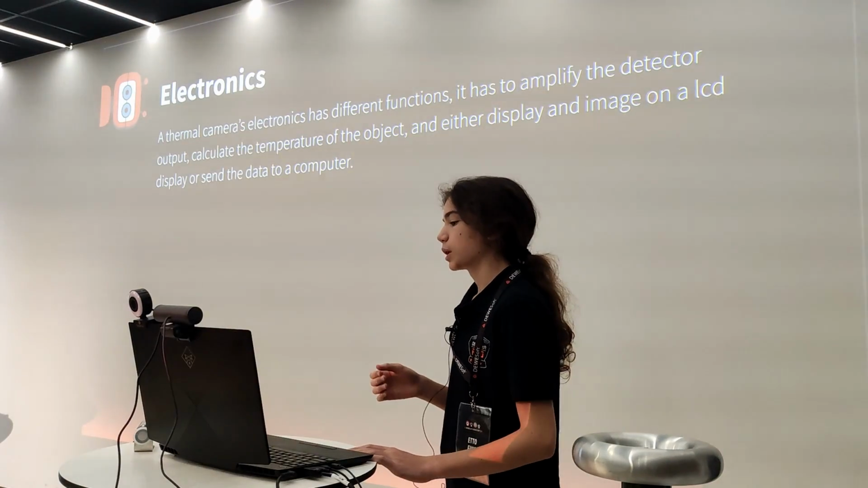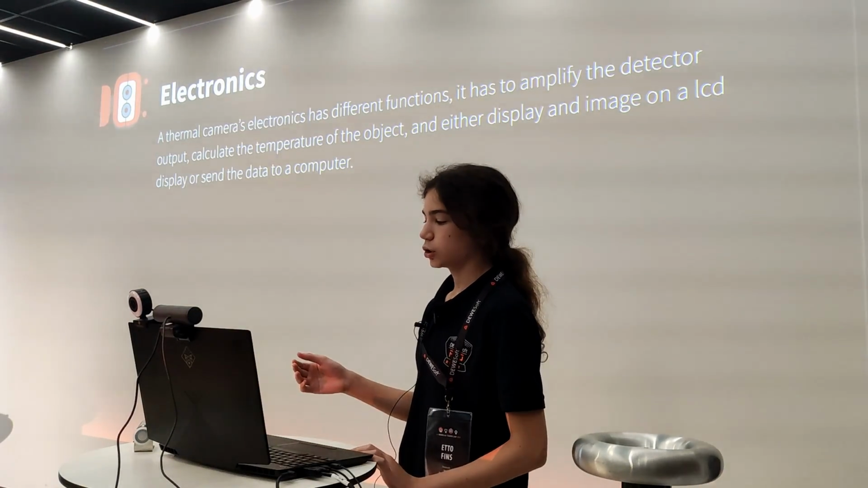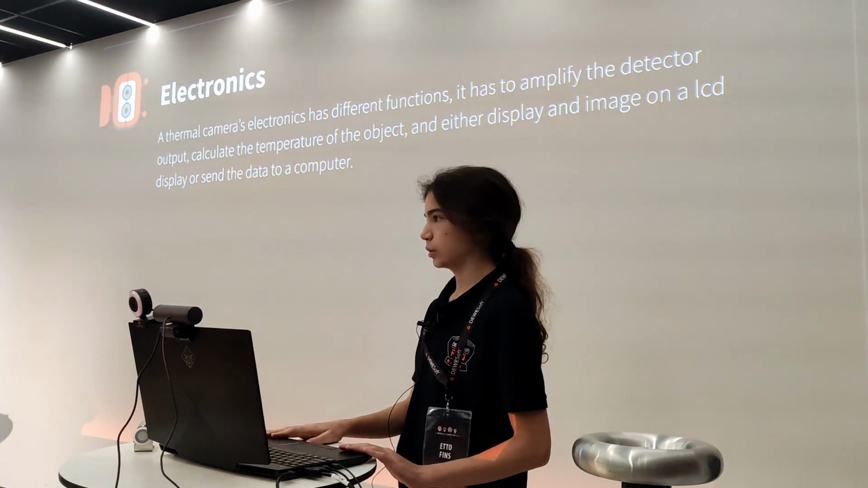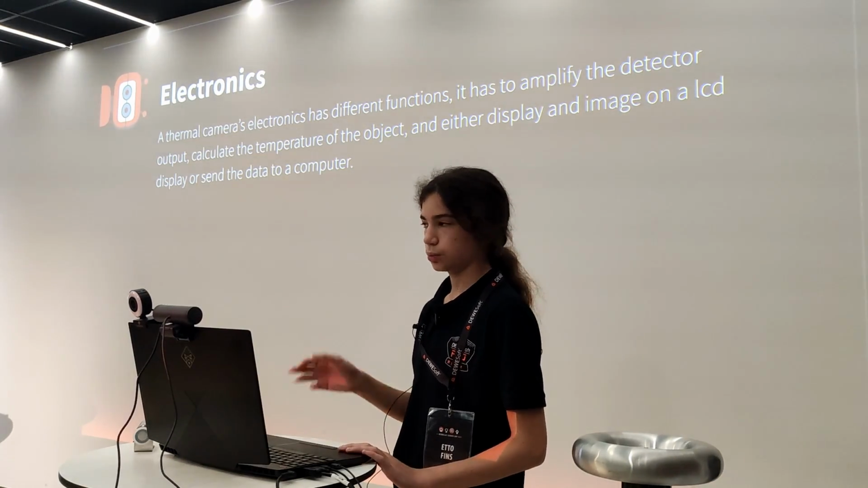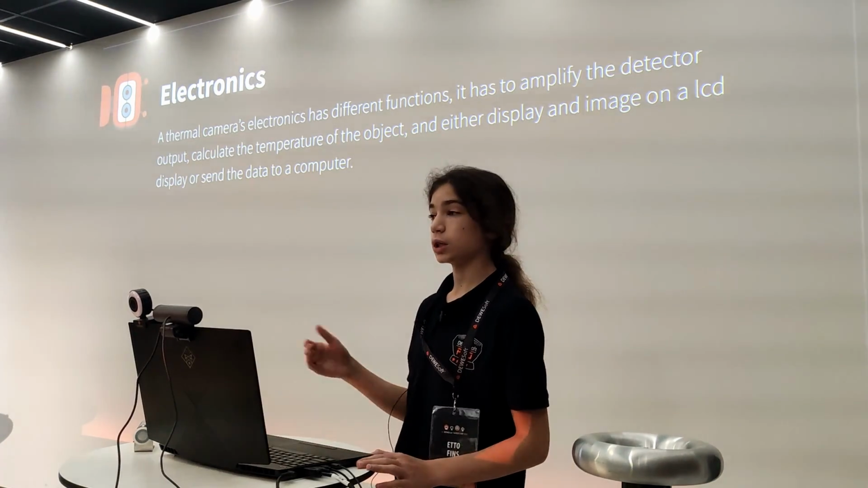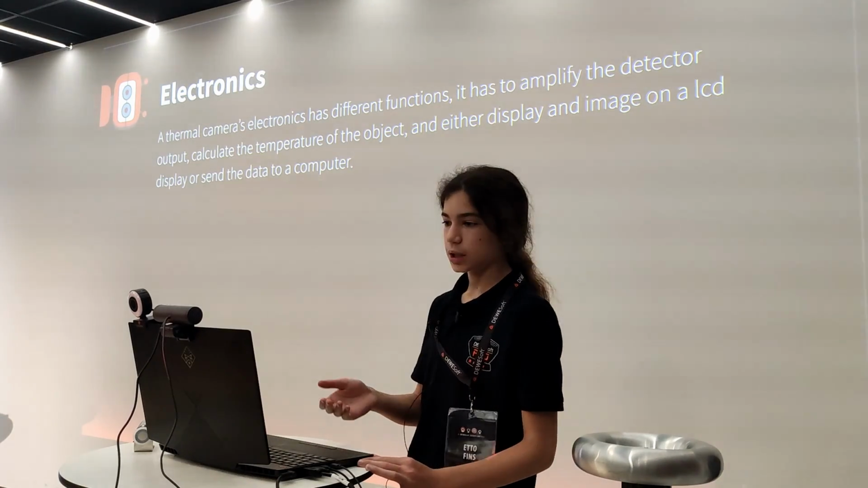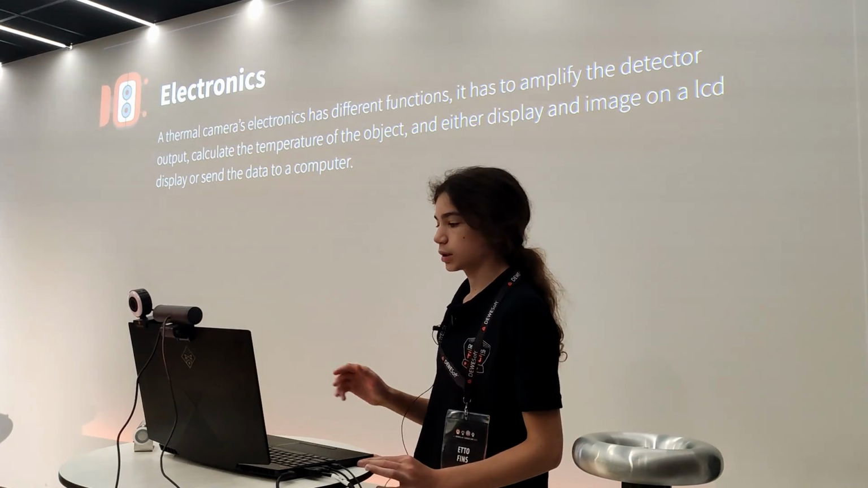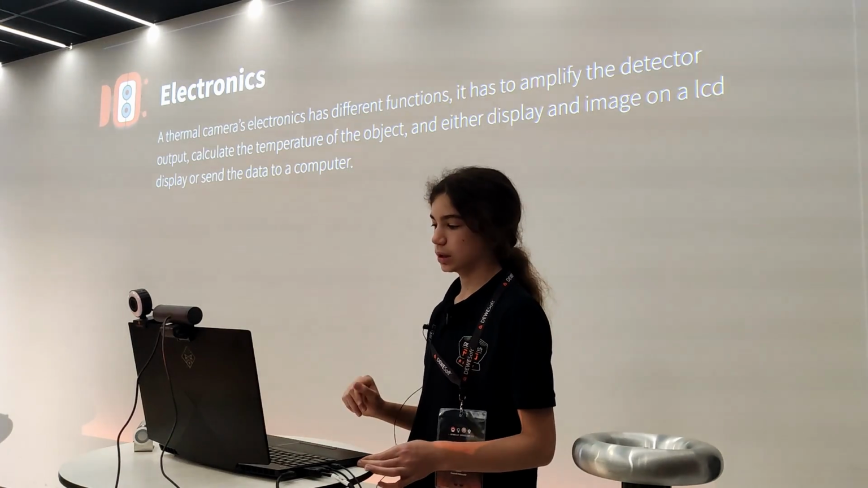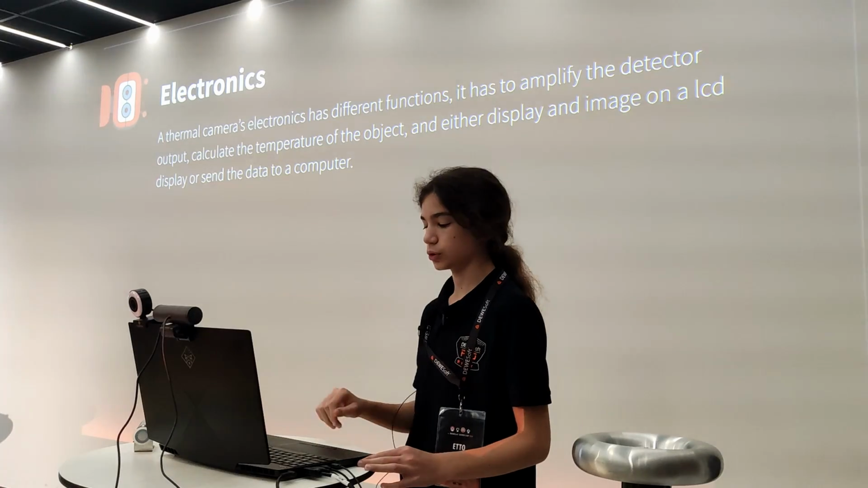The electronics of the thermal camera is quite simple. It's again very similar to a normal camera. You just need to measure the output of the detector, which can be resistance or voltage, depending on the type of detector, and you have to somehow interpret that as a temperature. If you design the electronics, you must always take into account that the lens might not have the same transmissivity in all frequencies, and also the detector might not always have a linear response.